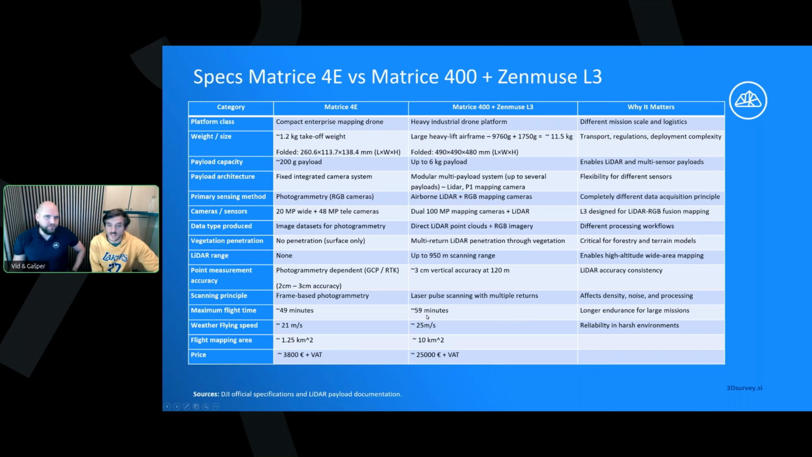But we have done a few projects now, and I don't think this time is real, maybe because of the payload of the LiDAR sensor. I don't think it reaches this many minutes, as written. We also calculated the area that can be measured with one battery, and you can see that the area you can measure with one battery is much bigger with the Matrice 400. So we did a test.